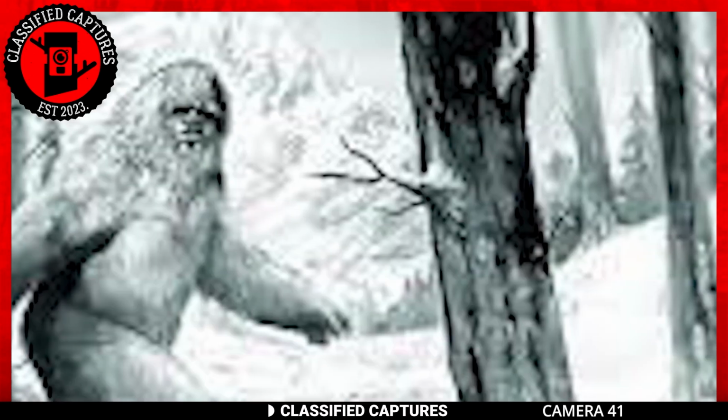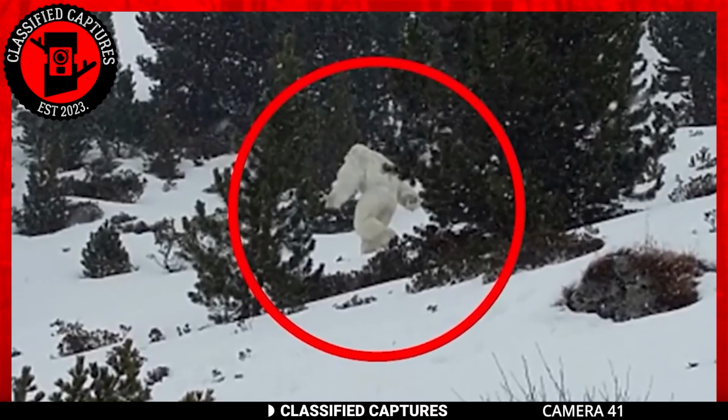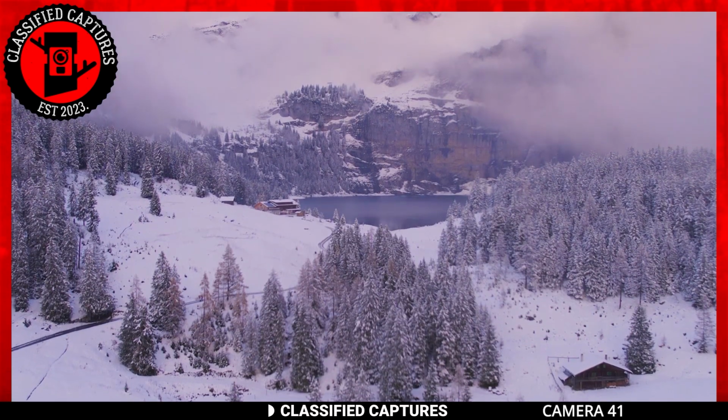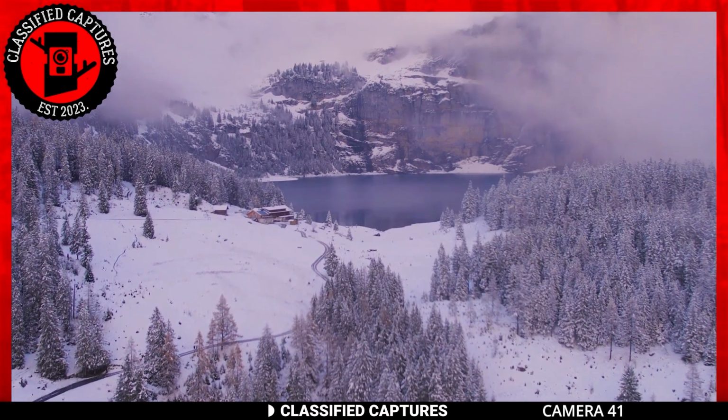Zooming in on the footage, one can see that the creature shares many similarities with the legendary Yeti. For those unfamiliar with it, it's an ape-like creature that is said to reside in the Himalayan mountains. This footage was, however, captured in the snowy mountains of Spain, which is very far from where the Yeti is originally thought to reside.